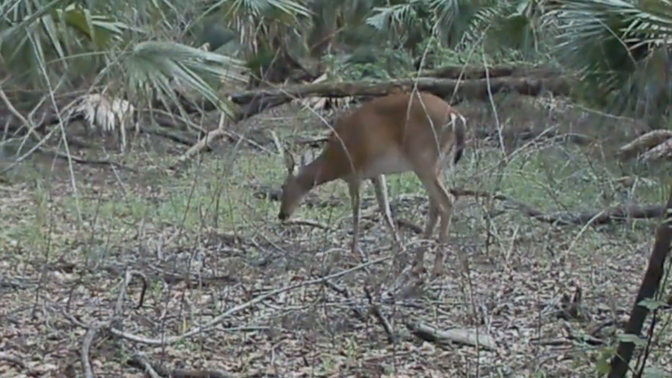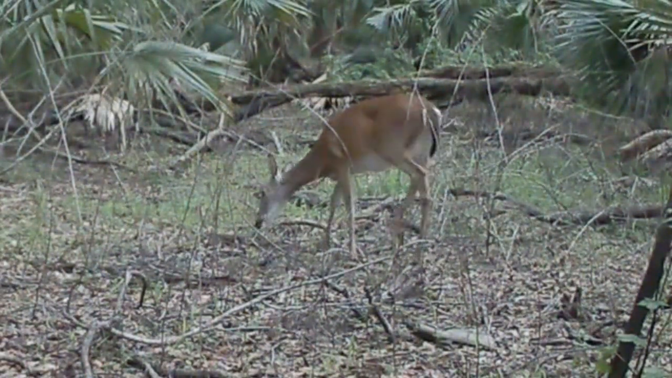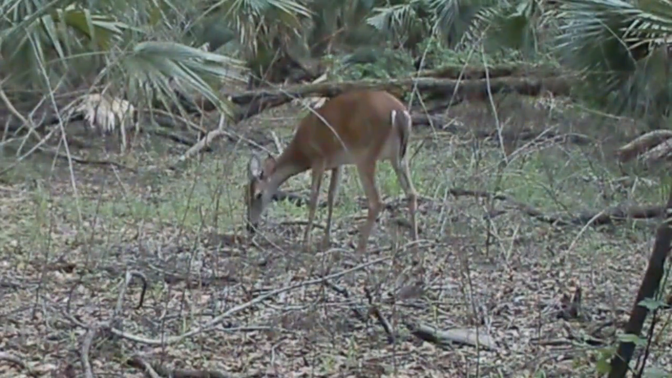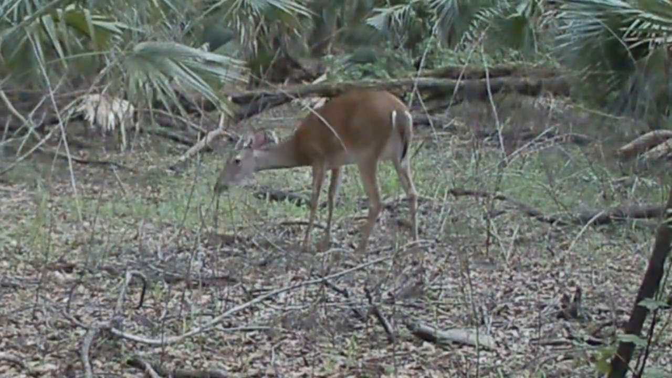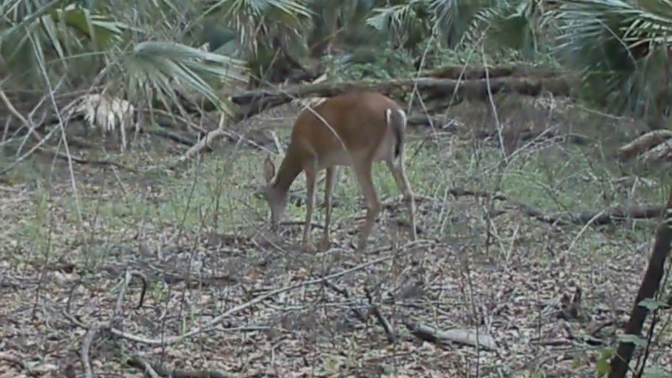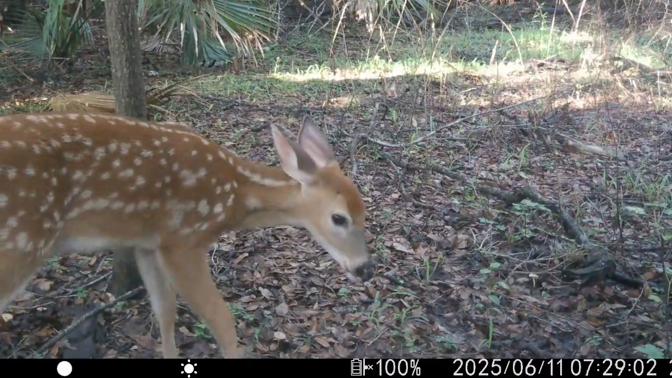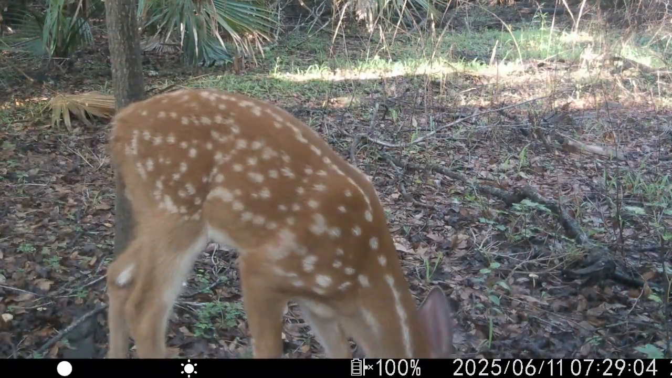There's a deer just doing what deer do. Just browsing. I like this little fawn. I don't think this fawn's ever seen a trail camera before.